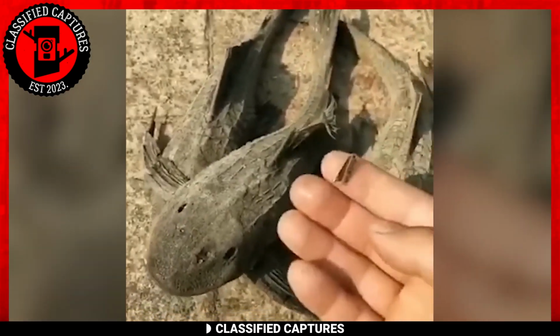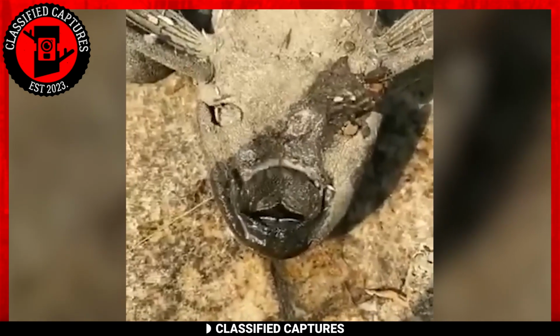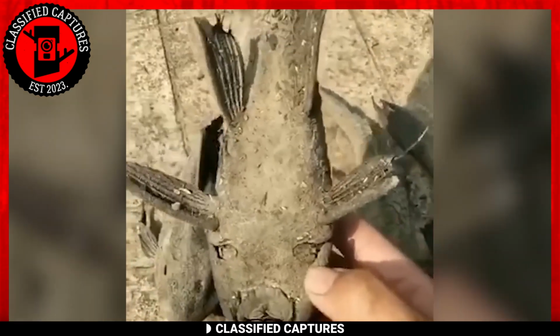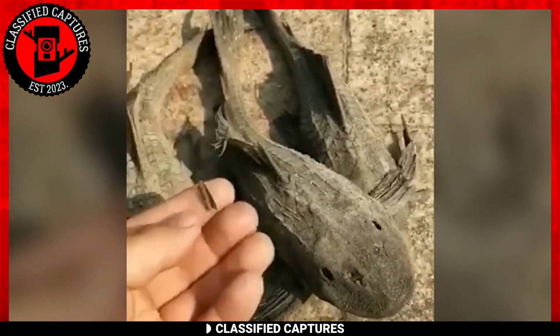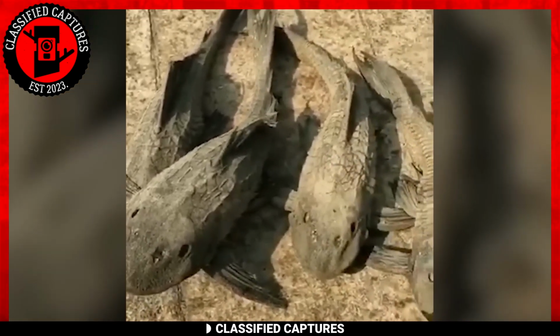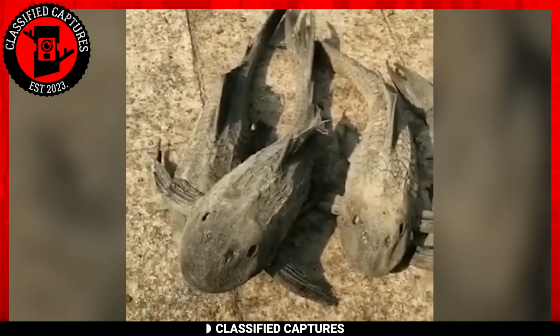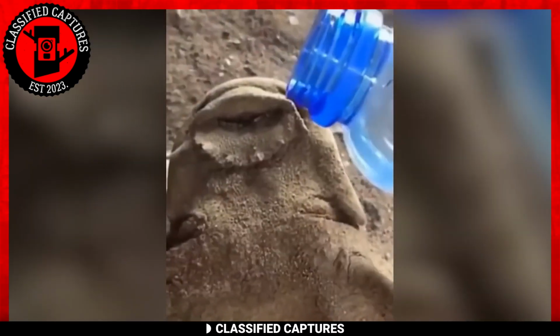When the dead come back to life, the only explanation is zombies. Can the same be said for fish too? A man in China finds fish on the ground that's completely dry. It was so dry, it could easily break its fins off without a reaction from the fish. If that doesn't spell out dead to you, I don't know what would. But this seemingly dead fish just comes back to life once he pours water on it.